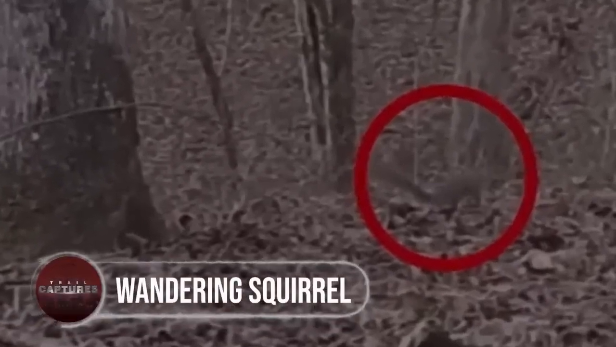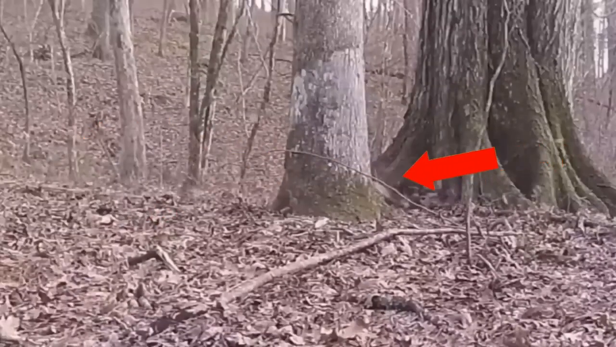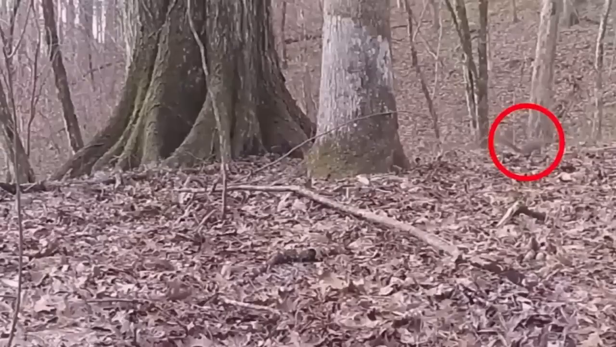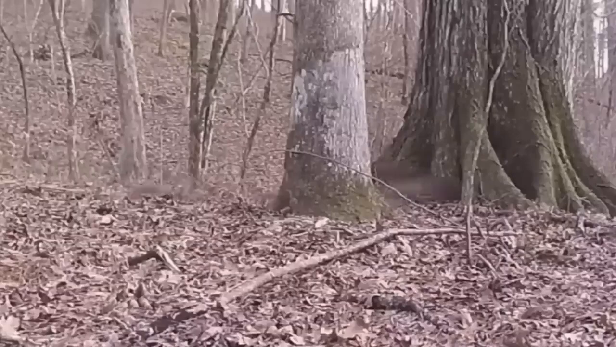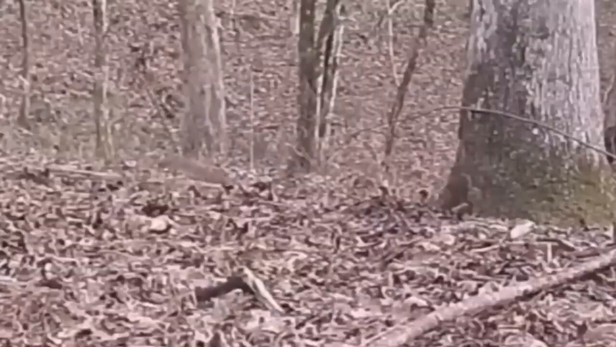Wandering squirrel. Changing the tone a bit to a more intriguing trail cam capture. This trail camera captured a once-in-a-lifetime opportunity. As you can see, a squirrel is perusing the woodland floor, likely in search of something to eat, when unexpectedly, a hawk soars straight for the squirrel. Just in time, the squirrel discerns what is happening.